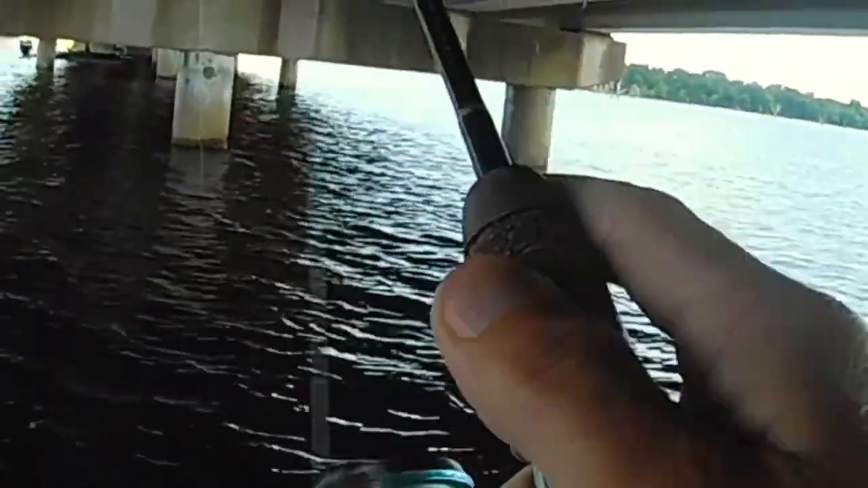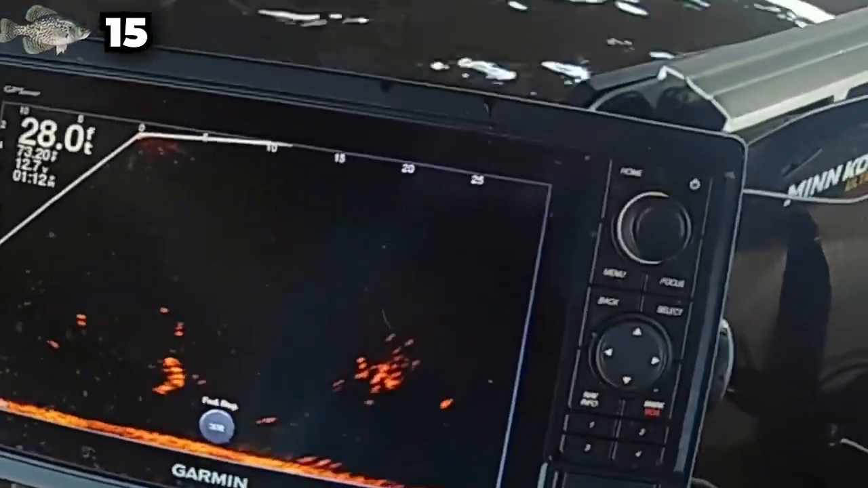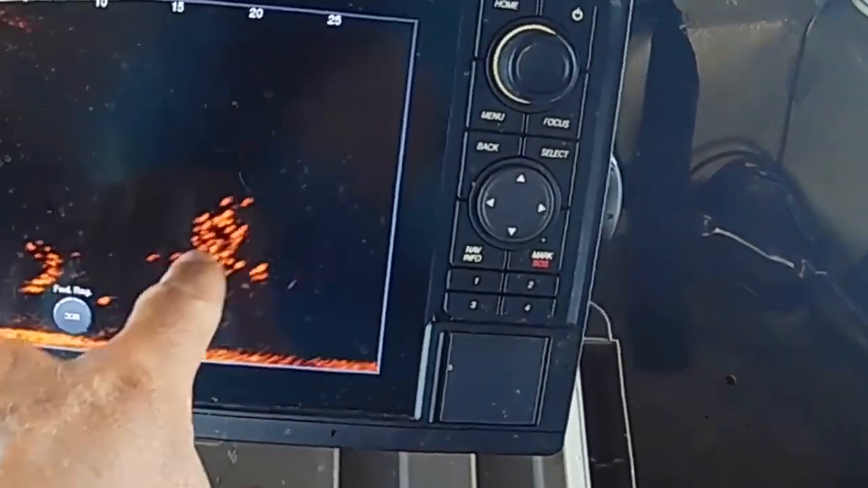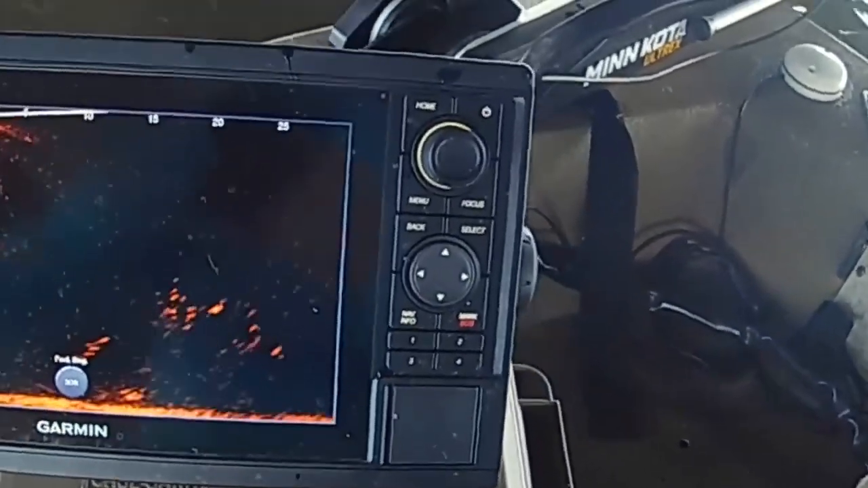He's tearing my thing all up here. There's one. He come up and hit it. He hit it. Another black crappie. There's just piles of them underneath these bridges right now. And you can see them on the screen here. Look at there. They're just piled up. These are both schools of crappie. They're not even relating to the pilings. They're just up and down through the middle of the bridge here.